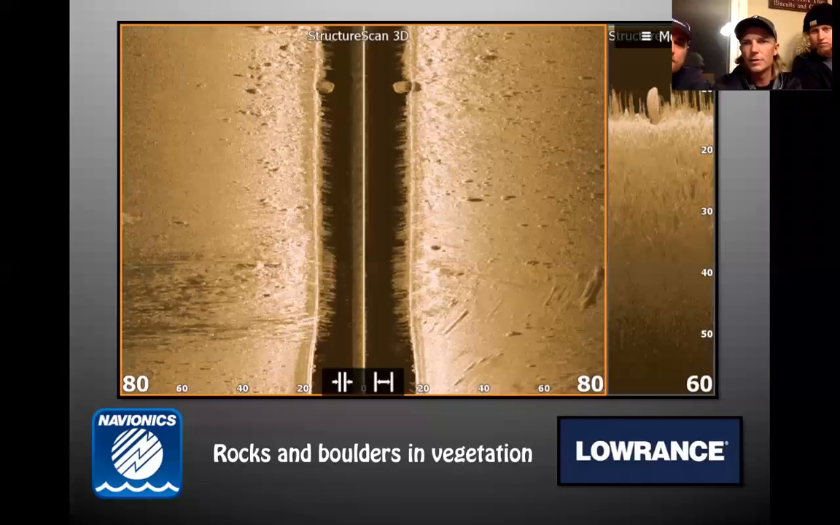If you just went over that with 2D sonar, it probably wouldn't look much different than all grass, but with the down scan, it really shows you the rock in the grass. And I know I got an image later that I can show you to back up exactly what Feider's saying, but let's talk about something like this.